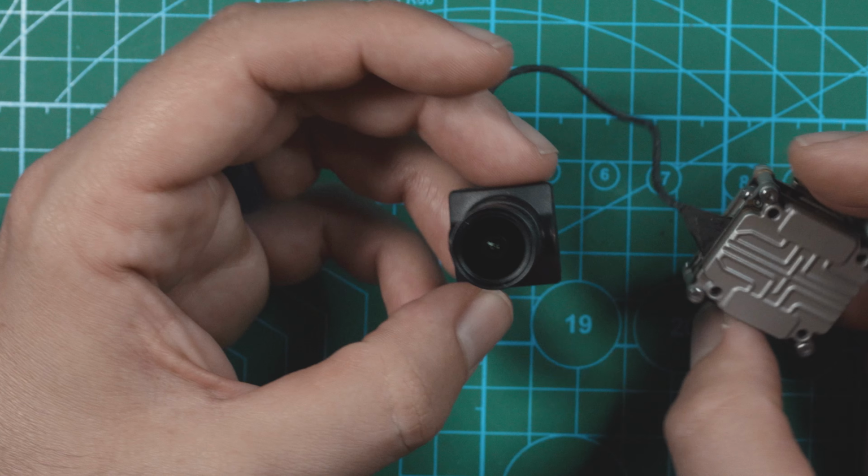So here I have the Night Eagle HD Link. The Link is what Runcam calls their air unit module, this right here. In the box you get the air unit, a coaxial cable, the camera. You also get the typical manual, an antenna, a bag of camera screws, and a cable to power the air unit.